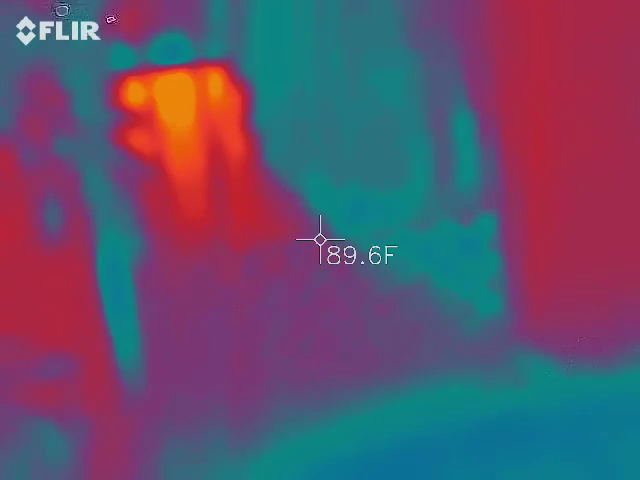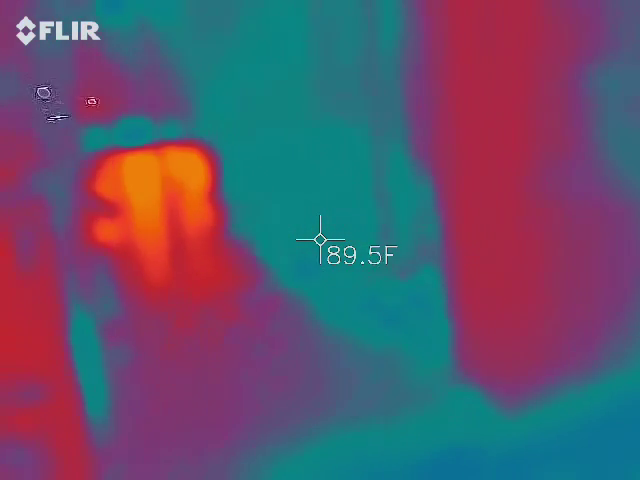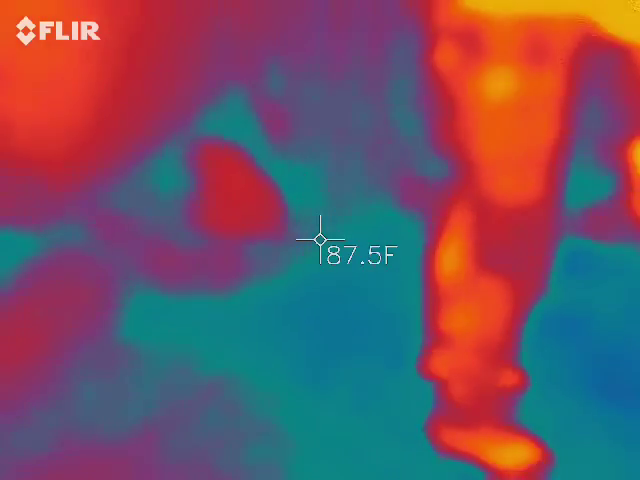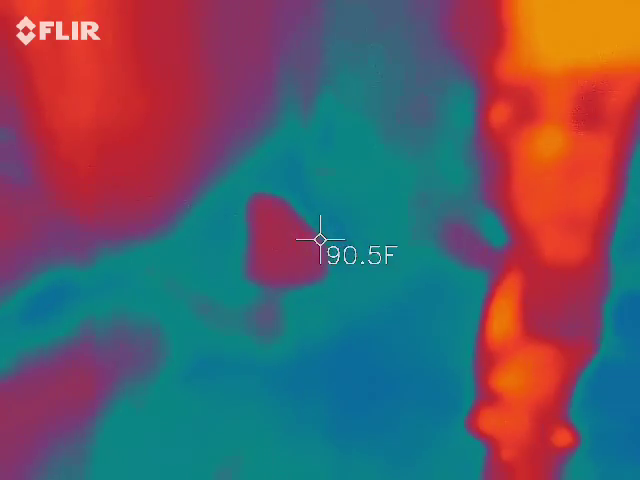There once, and my daughter actually caught something with the spirit box there last week for the first time. I've been doing this tour almost a year, and it's the first time I've ever had anything come out of that spot. Now, a lot of people ask me, why don't you actually tour cemeteries?